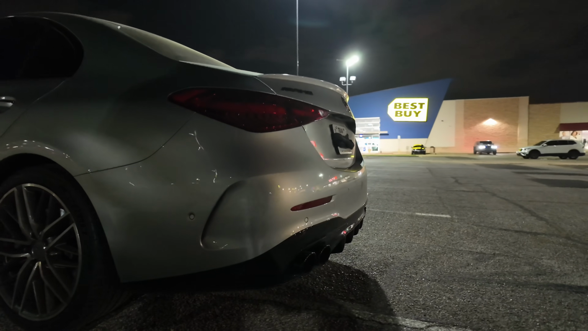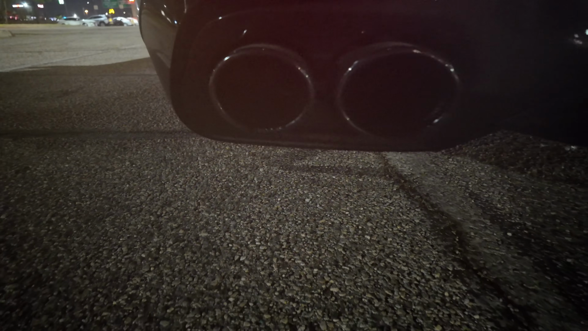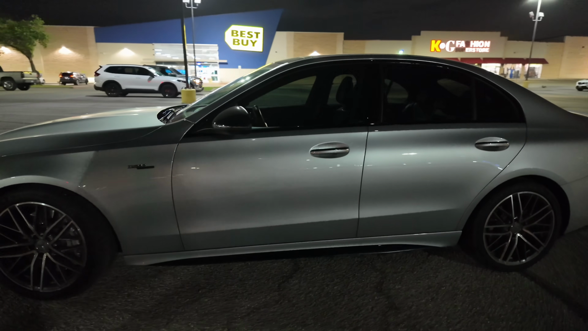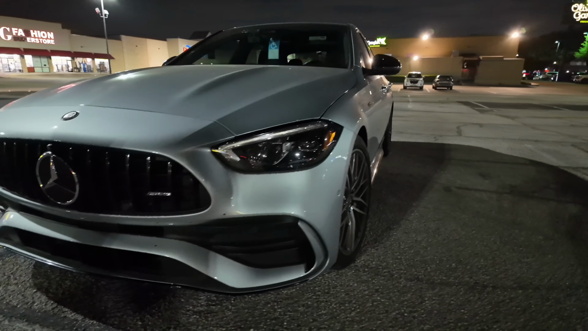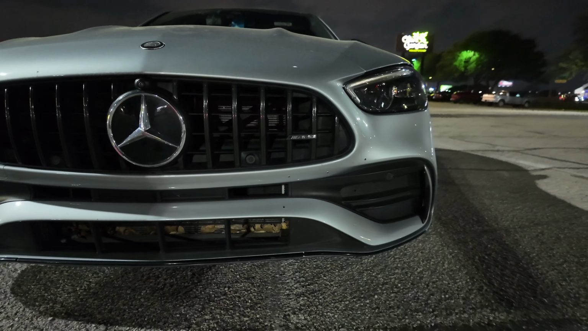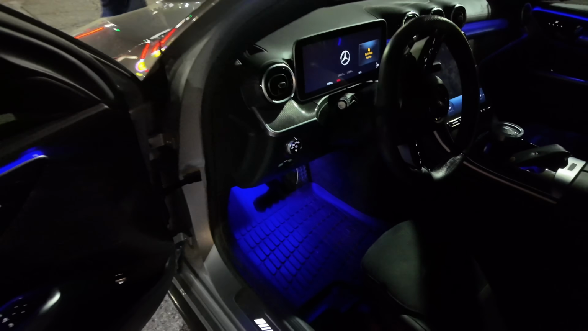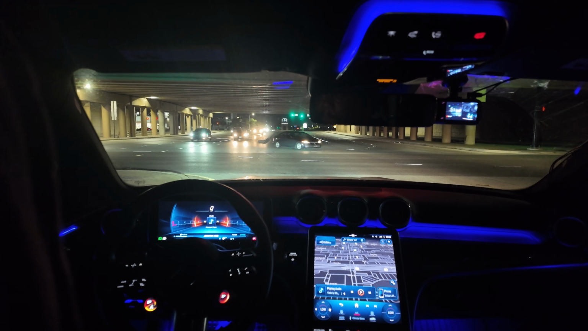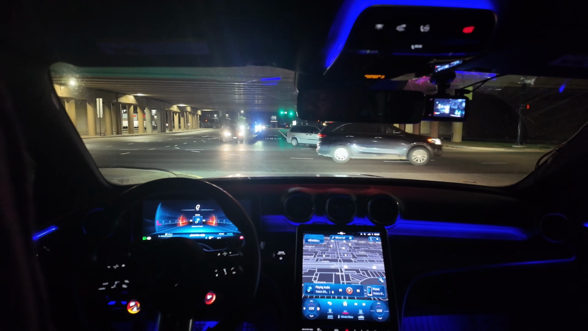I really love the back view the most. 2 exhaust pipes in the back. Of course, we got the AMG grill at the front as well. You got the AMG logo right there to the right. And look at this interior, man. It is gonna be an amplified sound coming from the sound system. It does sound pretty cool.